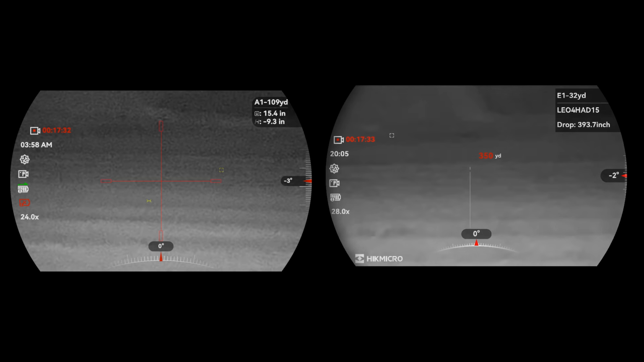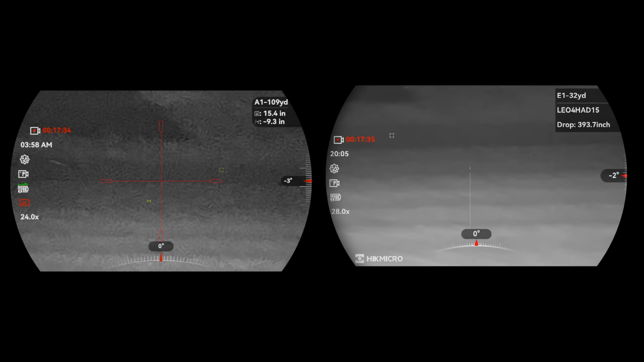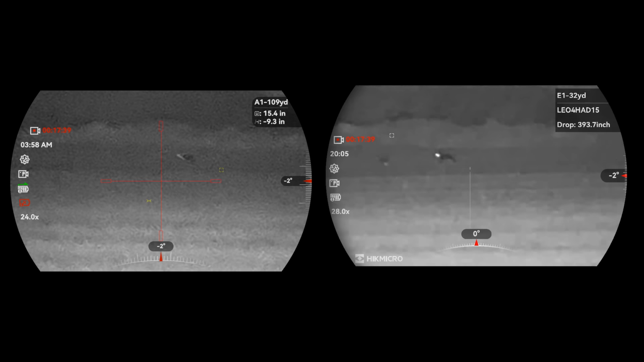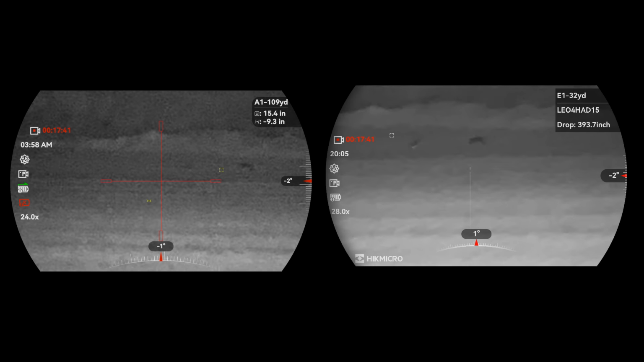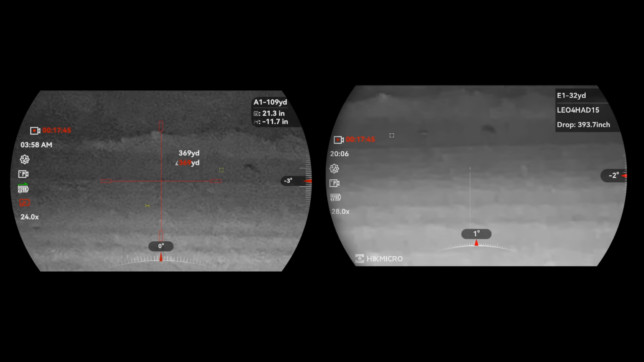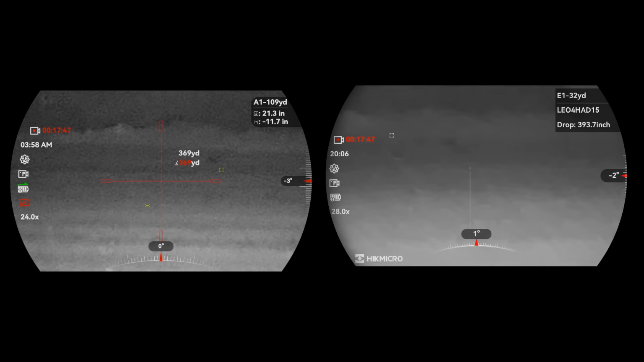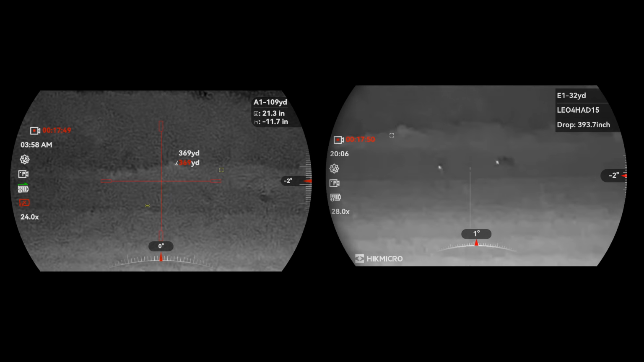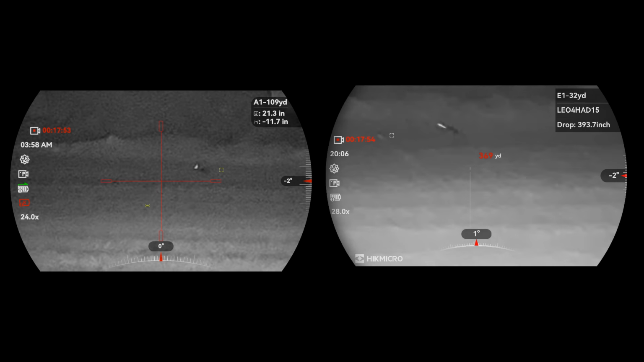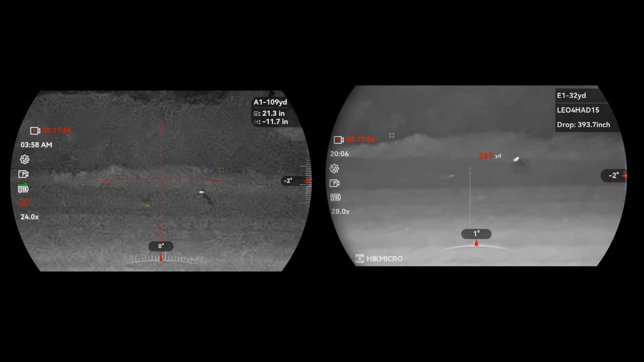So 350 yards of that rabbit. Again with this. That's better.